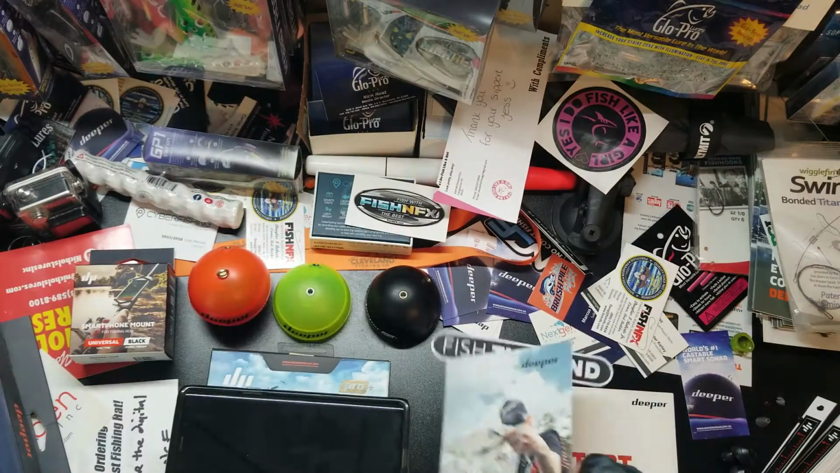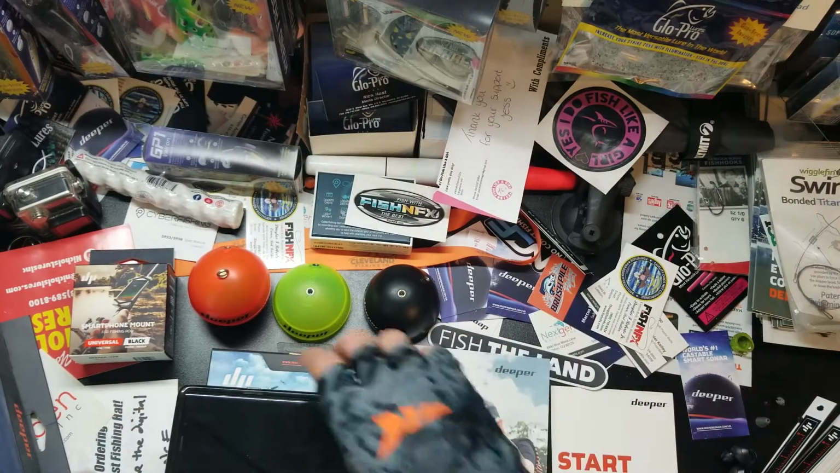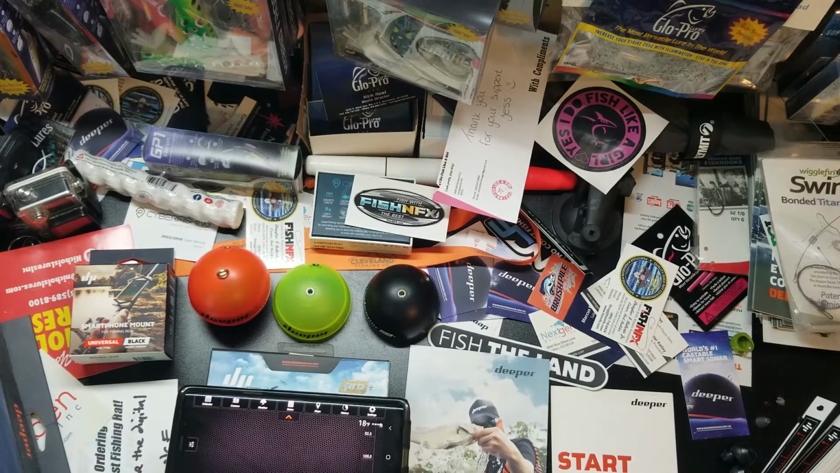We got that. So Deeper Sonar has two apps. I'll show you both. They just came out with a new one. I'll start with the one that I know the best, which is the regular Deeper app. This app is free on any app store, Google Play or the Apple Store.